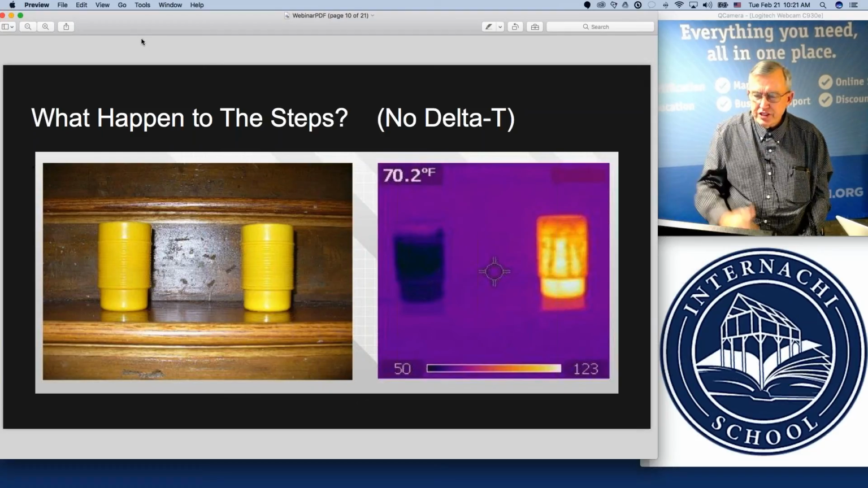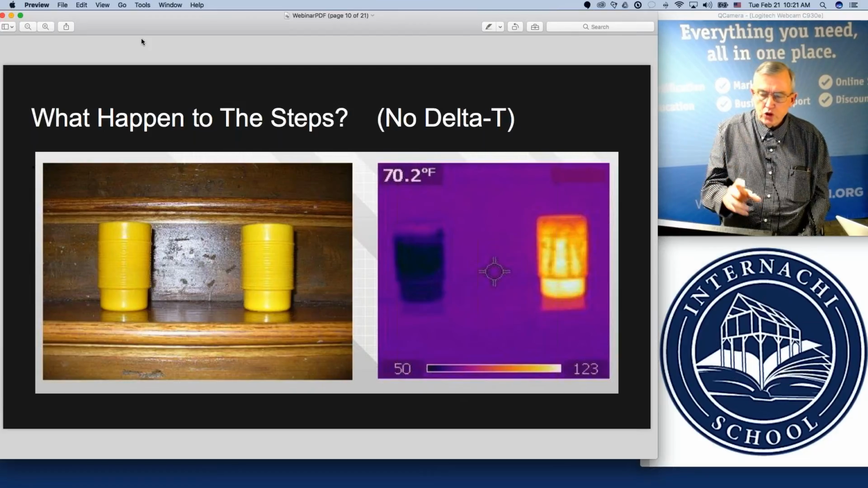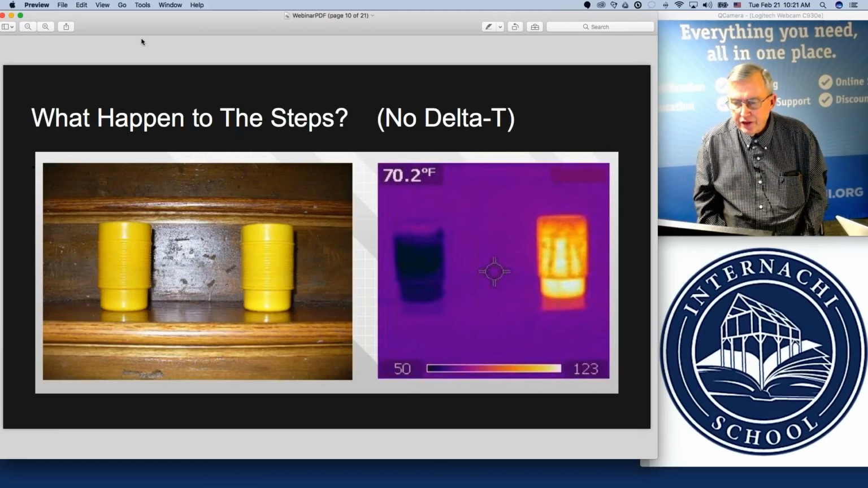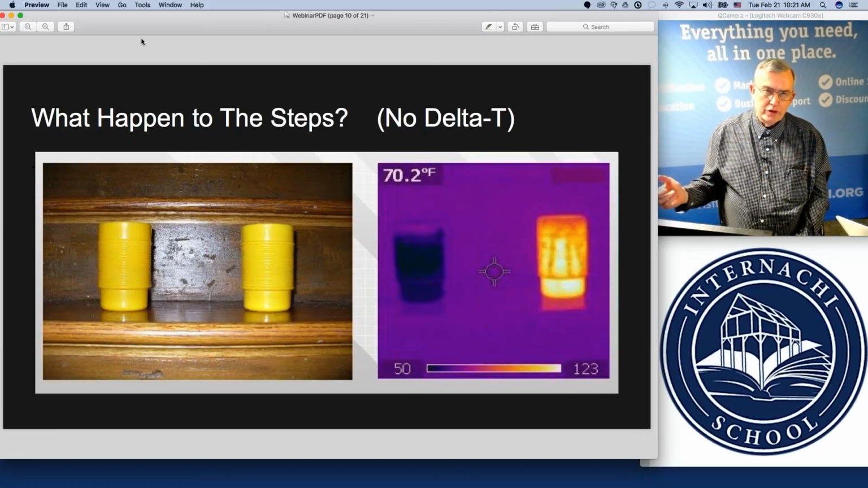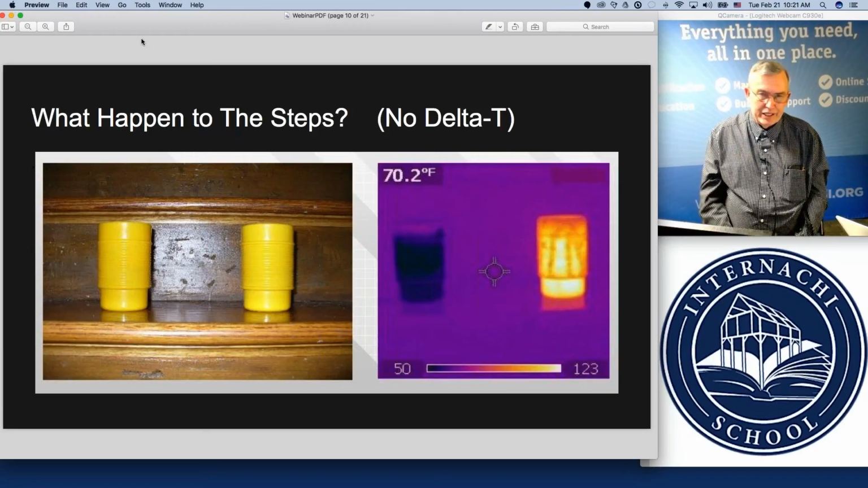And you can see on the picture there, the color palette takes the images of things that are cool and colder temperatures, and you see the darker blues and blacks. And in this color palette, the warmer temperatures have been illustrated in the image as the yellows and whites and the oranges and the brighter colors.